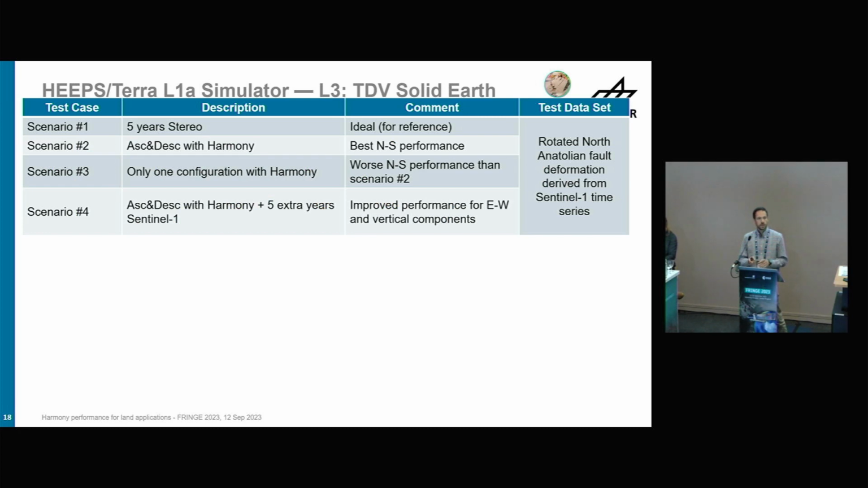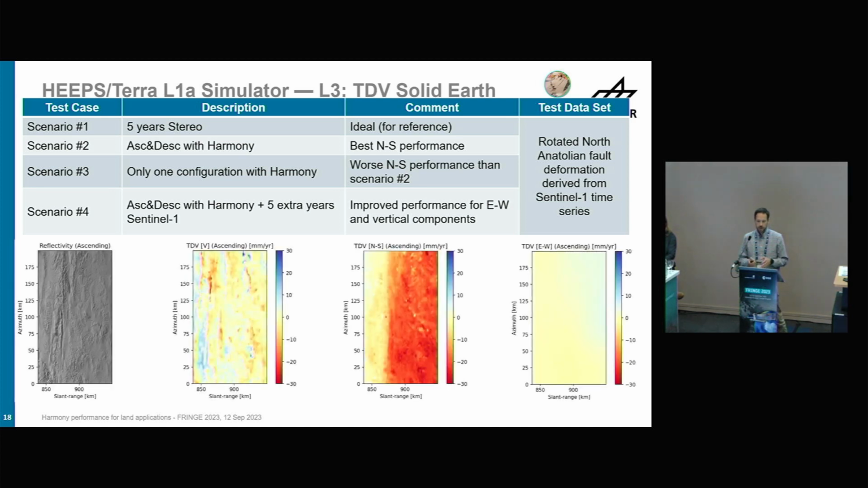Now I move to the 3D deformation. And in this case, we have again these 4 scenarios that I was showing before for the analytical performance. As I was mentioning, we have this deformation in the North Anatolian Fault where we were rotating 90 degrees, and then we were exchanging the east-west deformation with the north-south deformation. So right now what we have is the actual east-west deformation that we have in the North Anatolian Fault. Now it's in the north-south, which basically means we have a fault oriented in north-south.